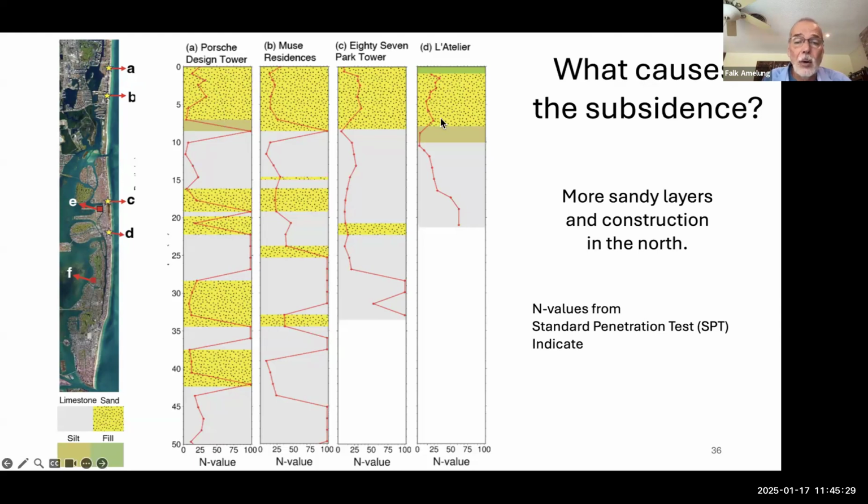At the top, the yellow area is sand. That is essentially the barrier islands, the upper 5-7 meters or so, deposited in the last 5,000 years. The gray colors indicate limestone. Much harder limestone. And then in the north, in the Porsche Design Tower area, and also